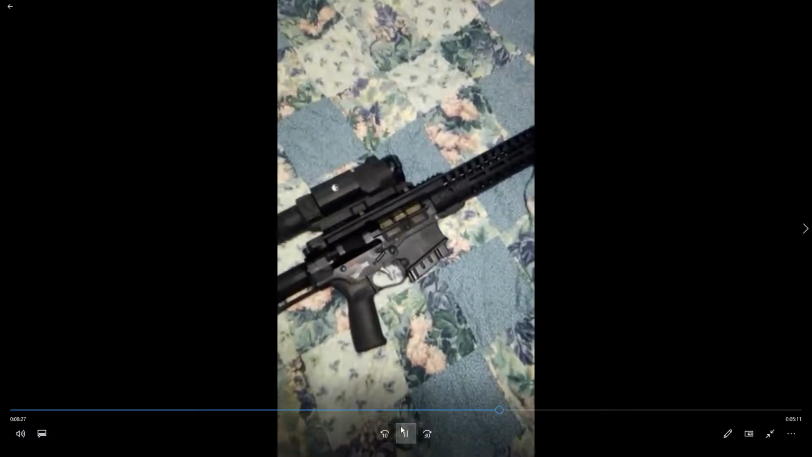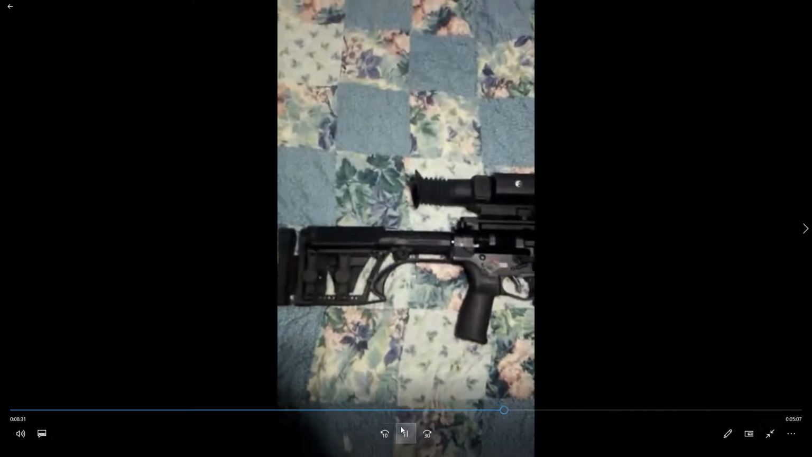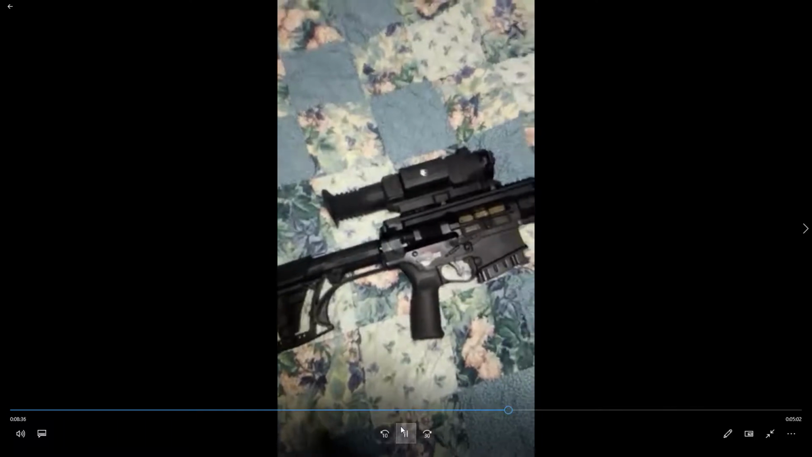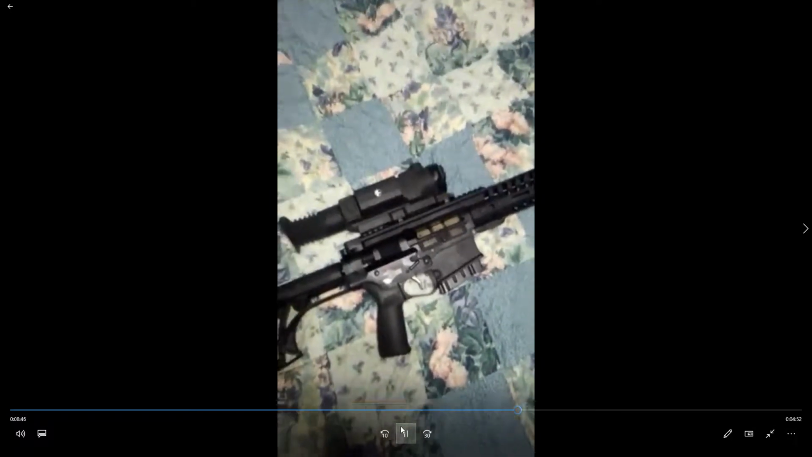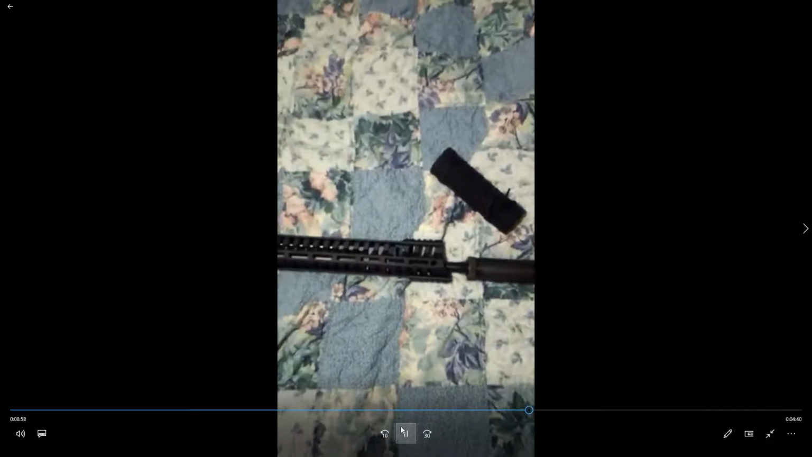This gun seemed to do everything real well. Another thing about this gun, I noticed that the 125s, it didn't matter what make, and the 168s all shot to the same point of impact at 100 yards. That's good news for the hogs, because I can switch ammunition and don't have to sight in or anything else like that. But anyhow, I wanted you to know about the gun.